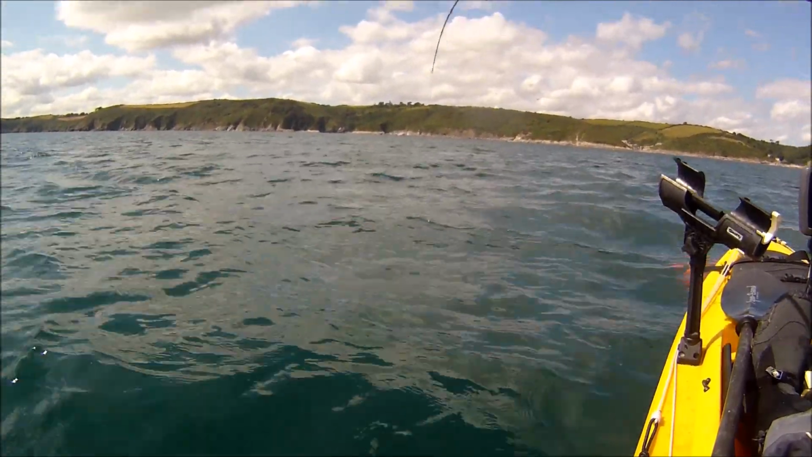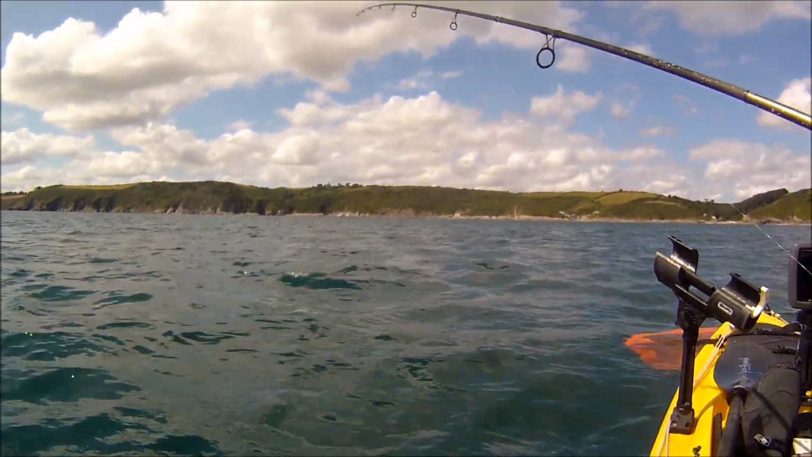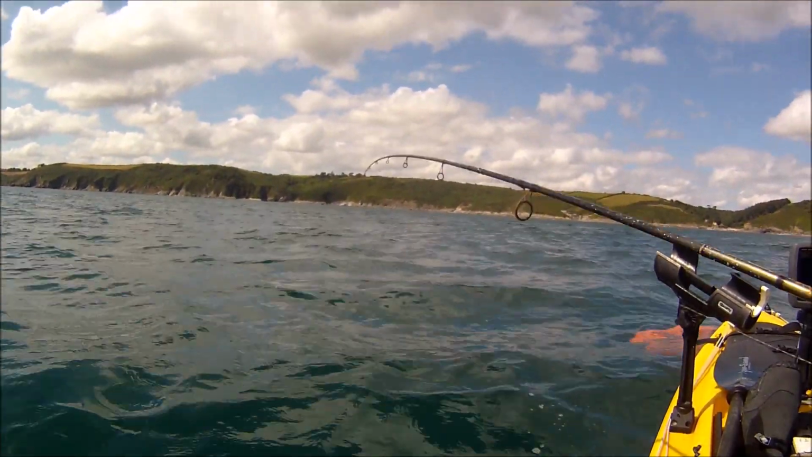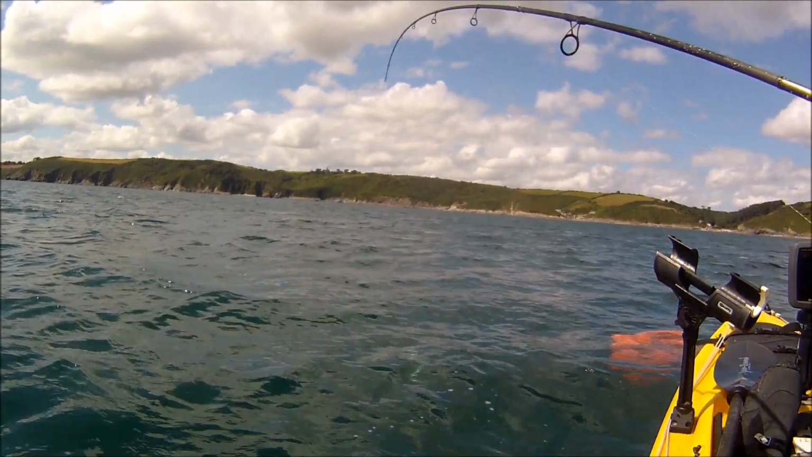Yep, and this is cod. I can tell it's cod by the head banging. And this is either two small ones, or just a slightly bigger one. Doesn't feel like a big cod, but it could be a double.